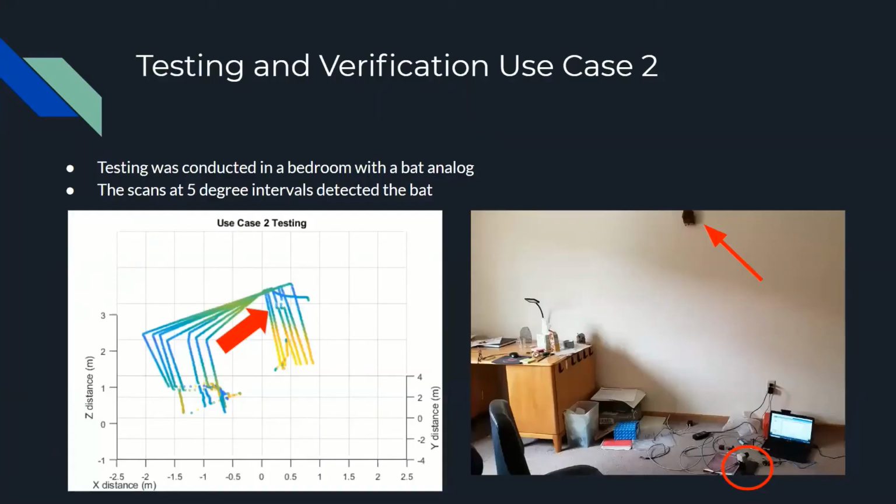For use case 2, we used a bat analog taped to the wall and took a 3D scan of the room using a servo motor with a 5-degree step interval measured from 0 to 145. The LiDAR can be seen in the red circle in the bottom of the right image. On the left, we can see the results of this test with the red arrow pointing to where the bat was representative in the scans.